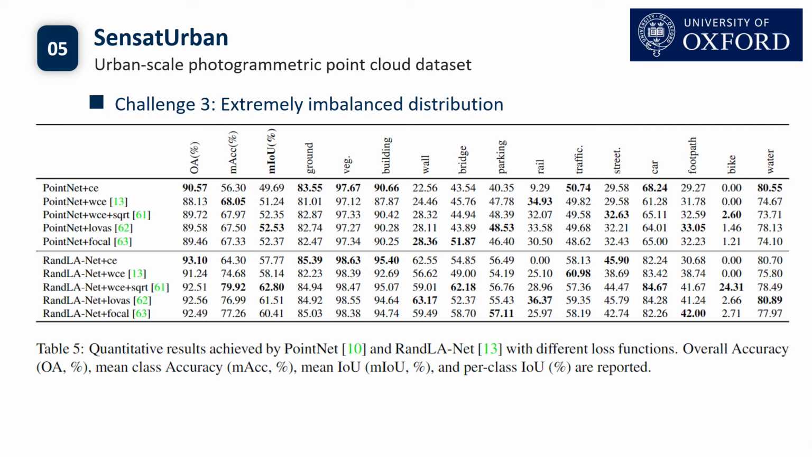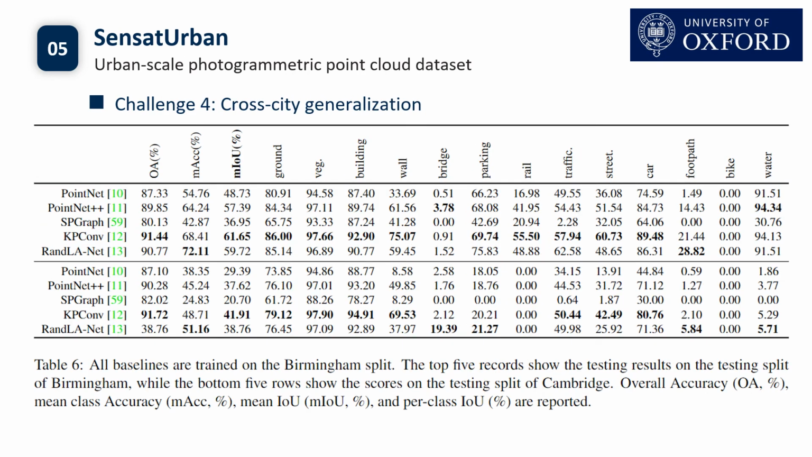However, even this increased performance is hardly satisfactory, and we suggest that it is still an open question to explore more effective solutions to fully tackle this challenge. A common issue of deep neural networks lies in their inability to directly generalize to unseen scenarios. To this end, our SensatUrban includes large-scale point clouds from 2 different urban areas, which allows us to fully evaluate their generalization ability. We conduct experiments based on 5 baselines: PointNet, PointNet++, SPGraph, KPConv, and RandLA-Net.